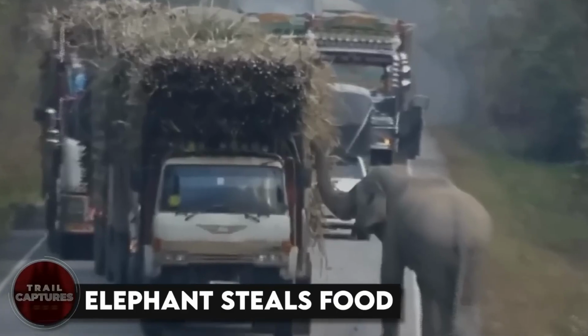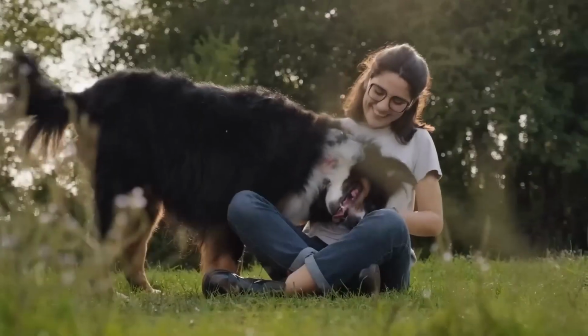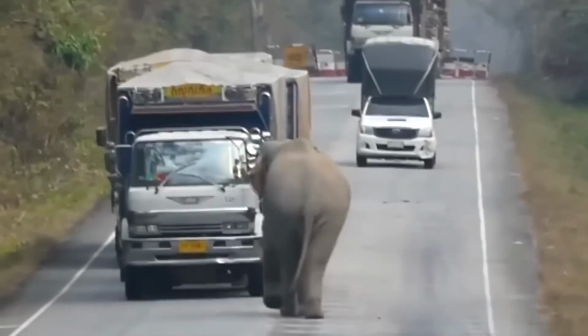Elephant steals food. Humans and animals have been living together for decades, and this years-long relationship has led to us understanding each other pretty much. For instance, take the elephant as an example.